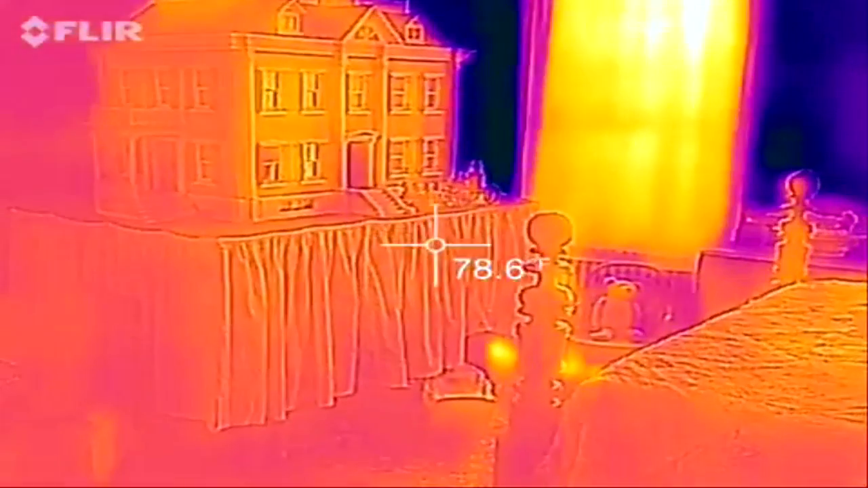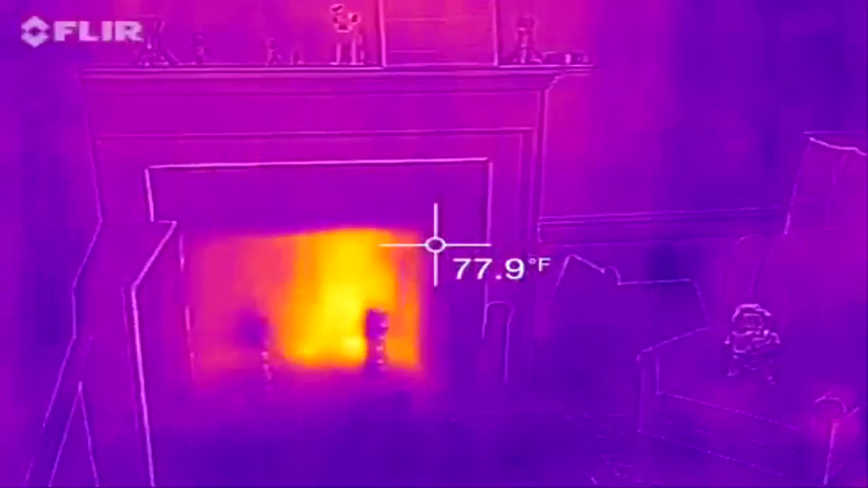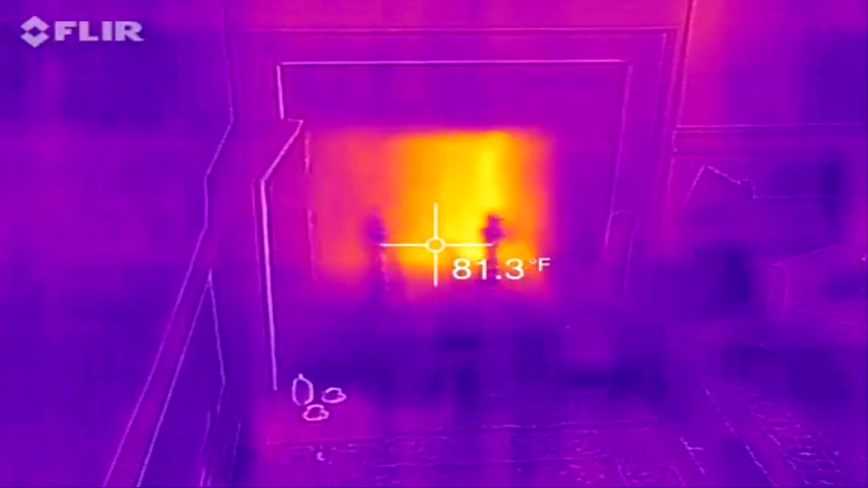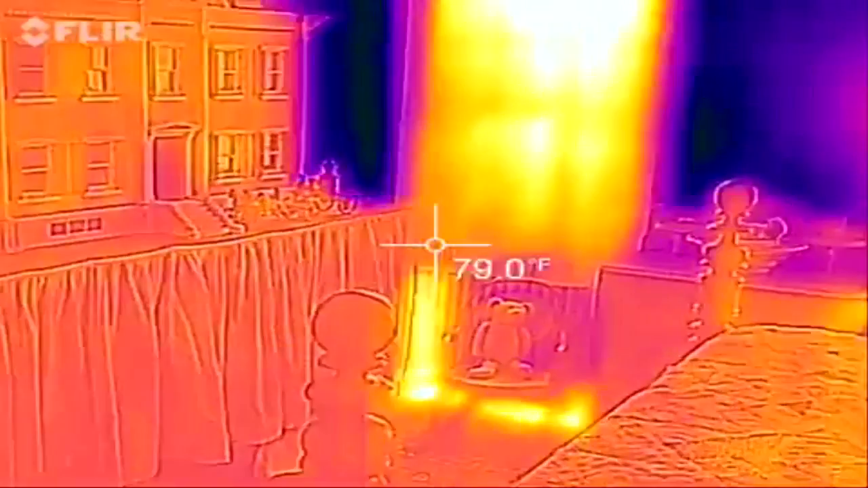This room, you can tell, is really lit up. You can kind of see the edges. You see the fireplace. It's kind of interesting that the fireplace is warm because it hasn't had anything lit in it in a long time. Got the old dollhouse here.